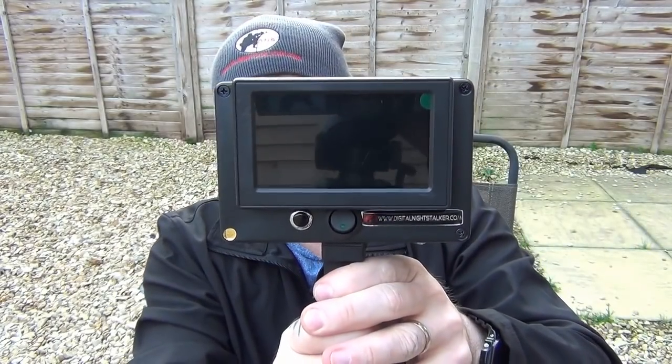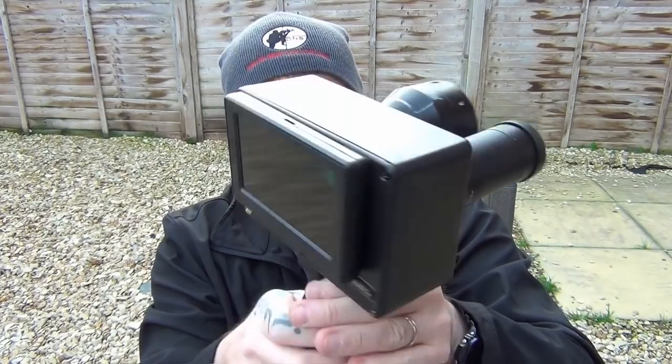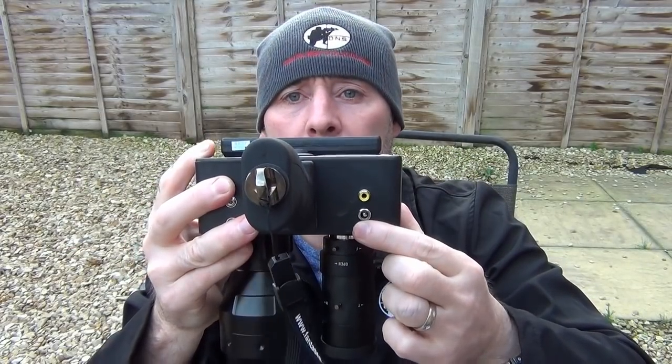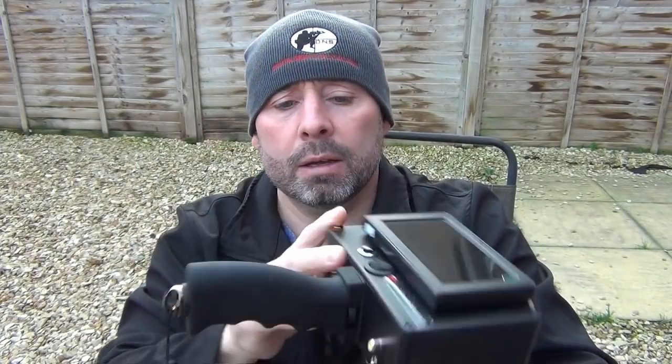You'll see on the back you've got a high resolution screen. Oh sorry, no, in fact underneath you've got the charging port here and also an AV adapter area here, so you can actually use something like a PV1000 digital night vision recorder to film what you're seeing through the spotting unit.